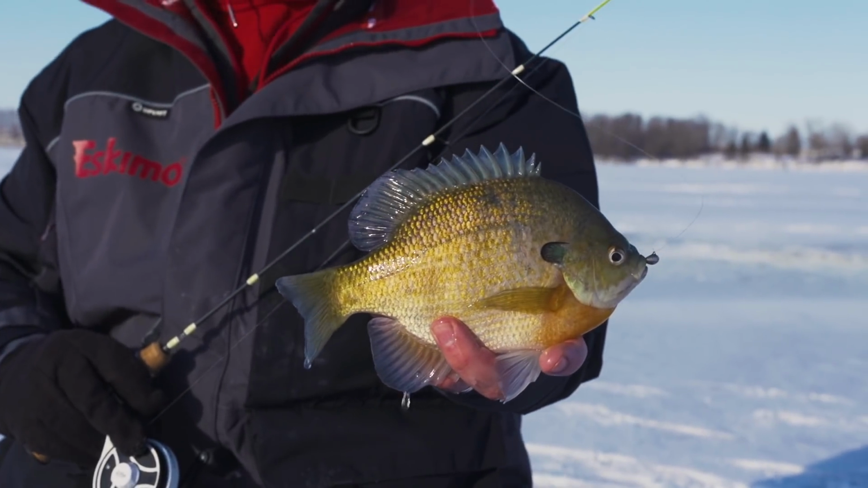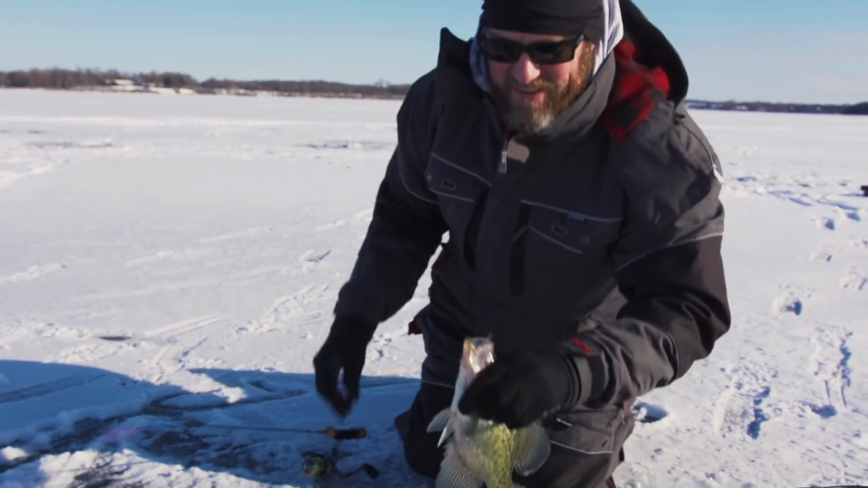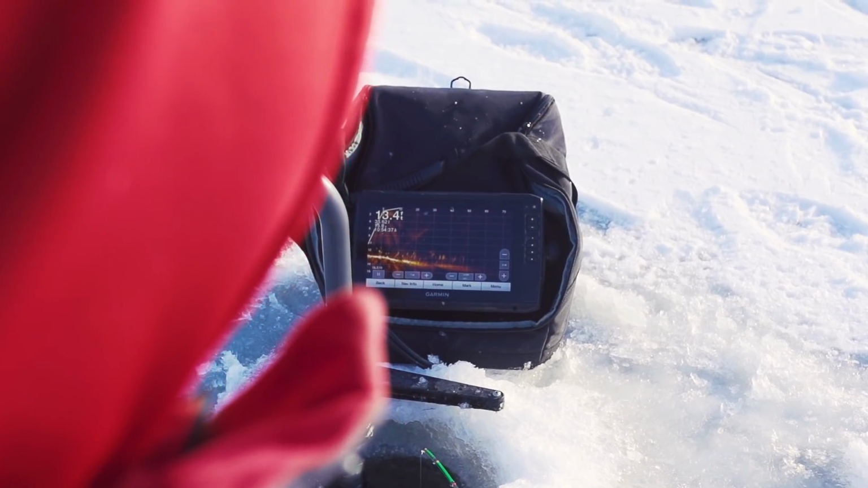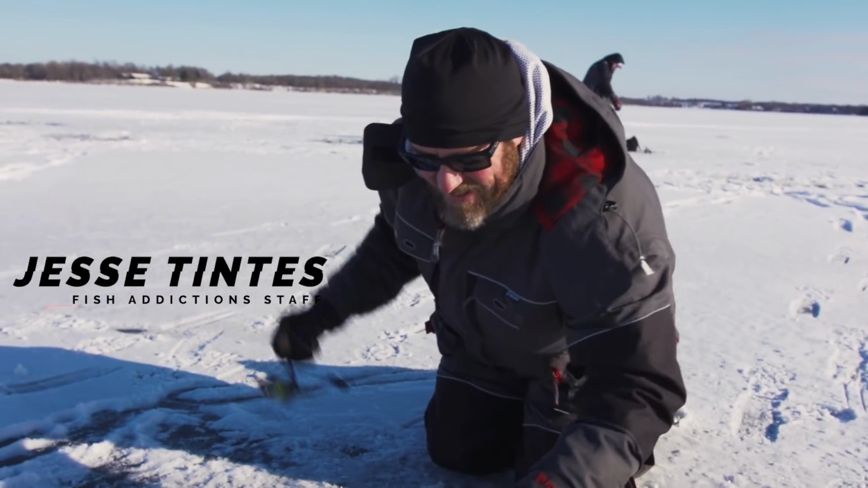They're doing circles, but one thing with this LiveScope is you just know exactly what's going on and if they're coming in, leaving, searching around. I wouldn't say that we drill less holes with the LiveScope, but we drill more precise holes with the LiveScope. Nice.